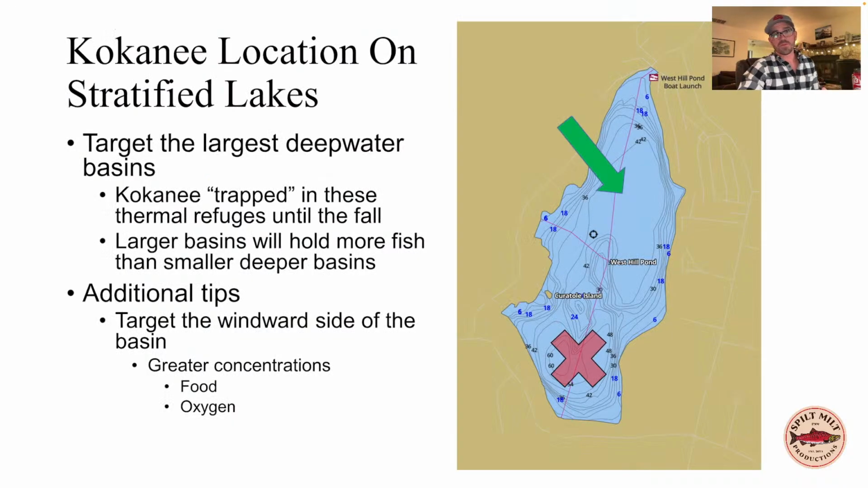So you're probably thinking, that's great. Now I have a better understanding of why kokanee are at different depths. So how does that help me locate kokanee on the lake overall, on a stratified lake? The key thing I want you to take away here is that you should target the largest deep water basin in the lake that you're fishing. Basically, kokanee get trapped in these deep water basins as thermal refuges until the fall, when the lake cools off and turns over.